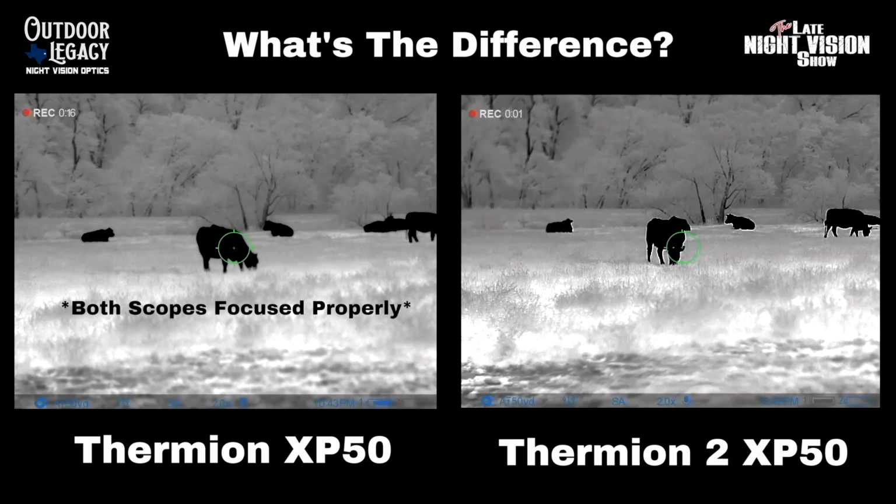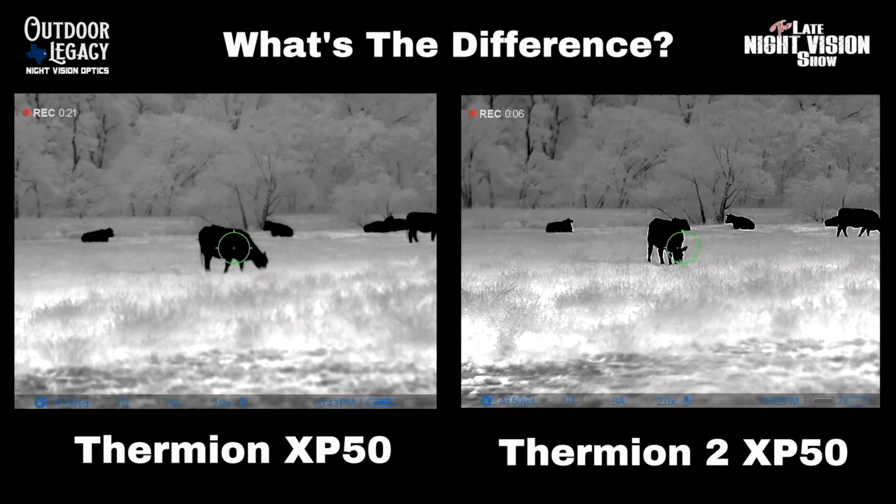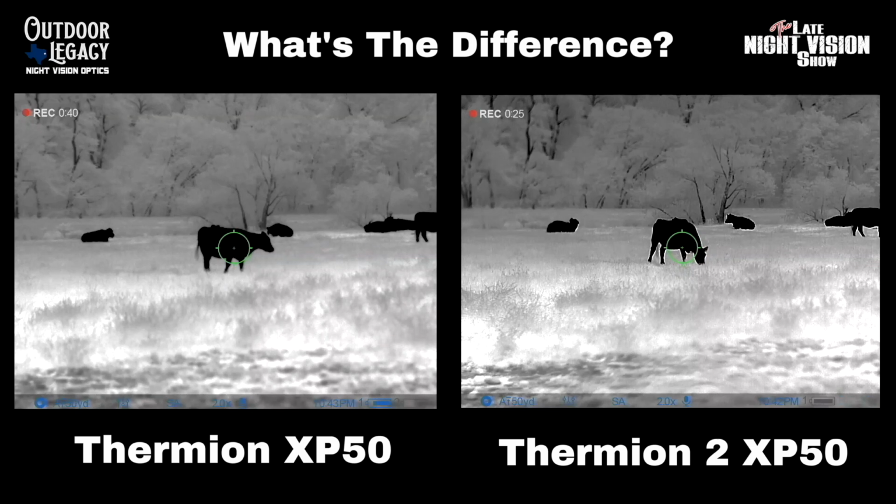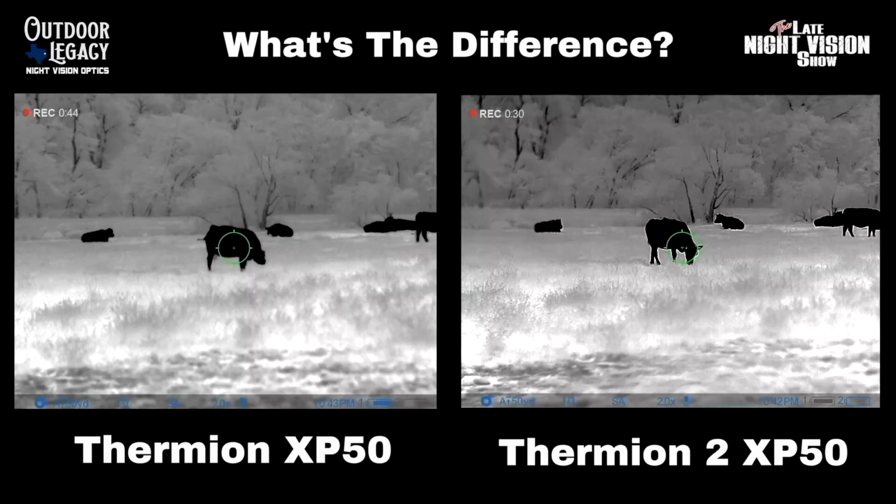So what you will notice when you're looking at these optics side by side is the detail in the background is much more crisp, and it shows a lot more detail on the Thermion 2, and also the target objects have sharper edges on them. So those are the big differences: better detail and clarity in the background objects and sharper edges on the target objects. With that being said, those are just the differences.